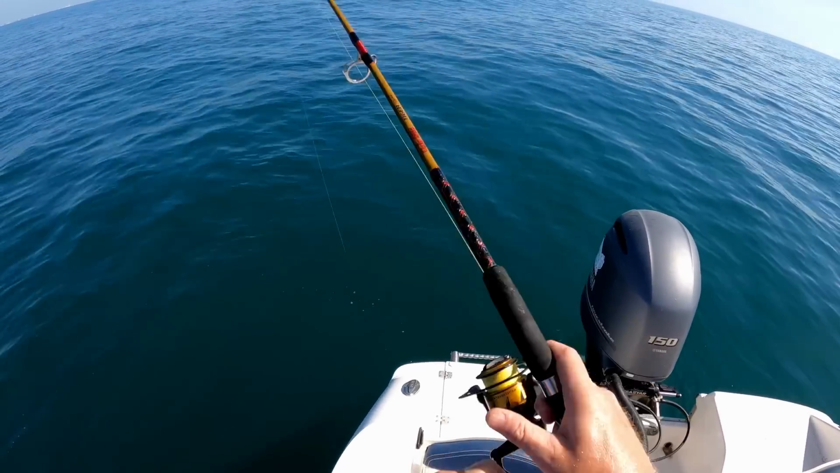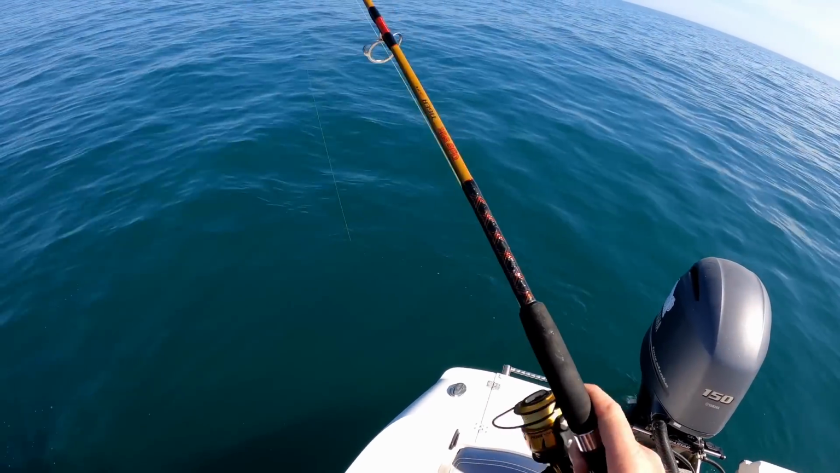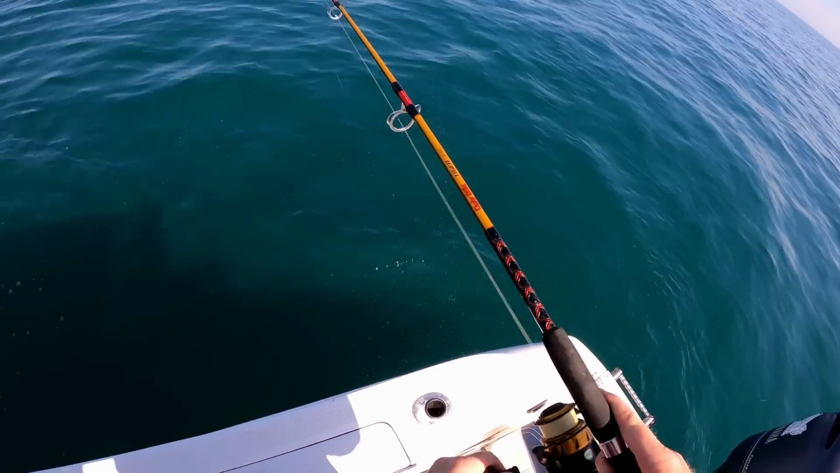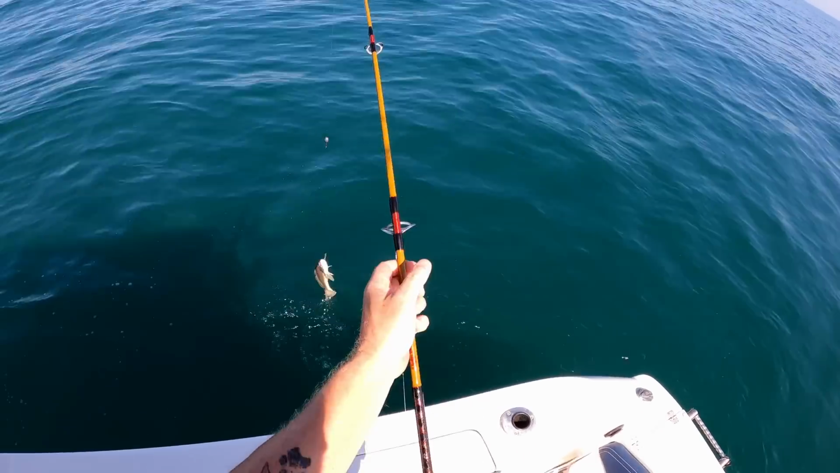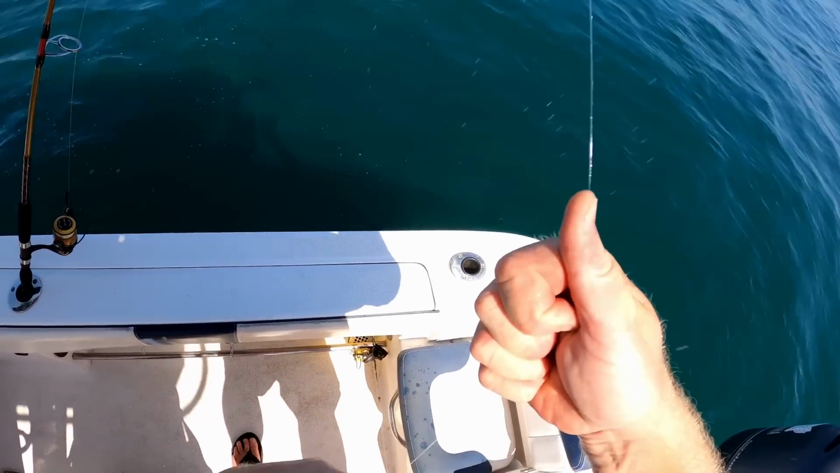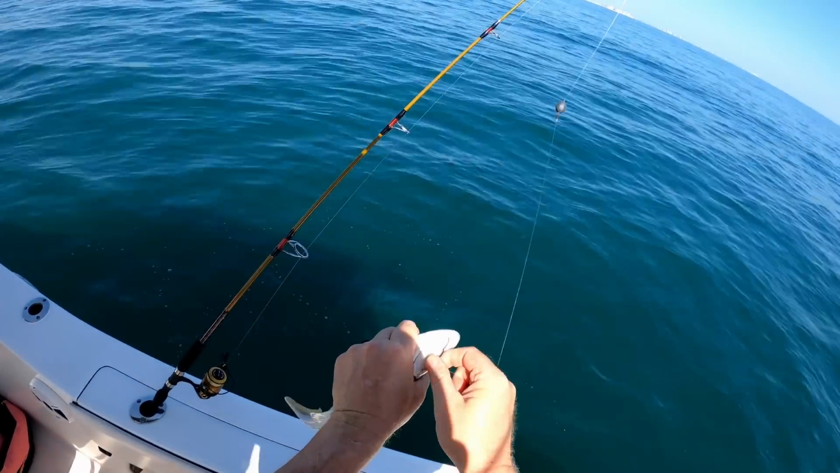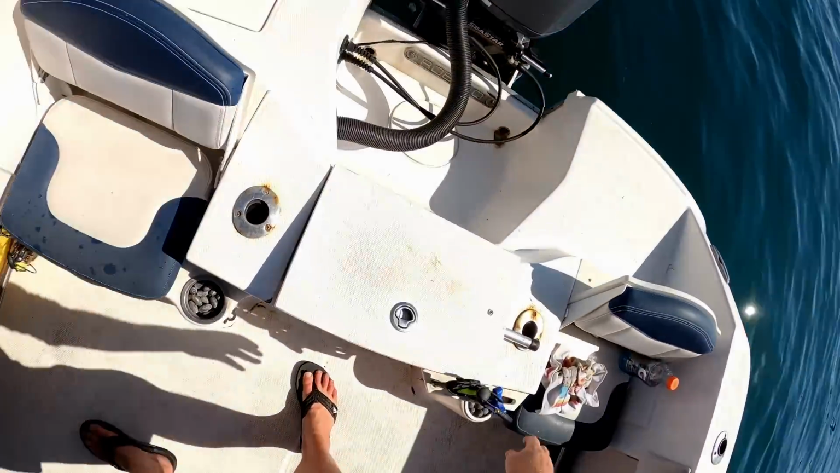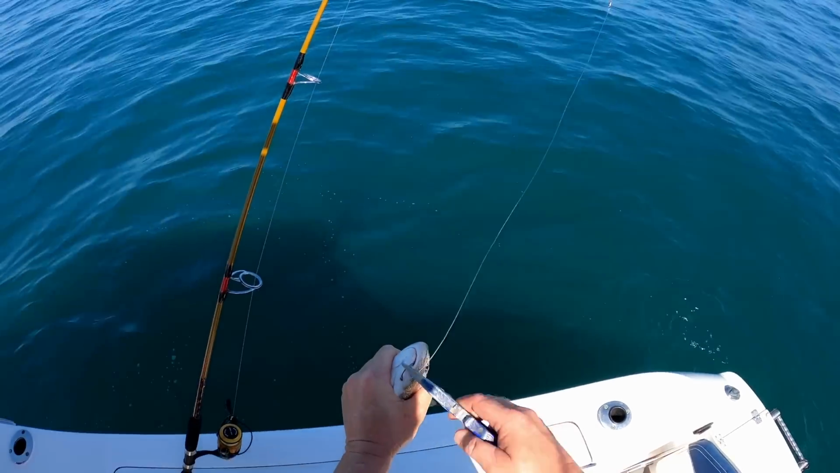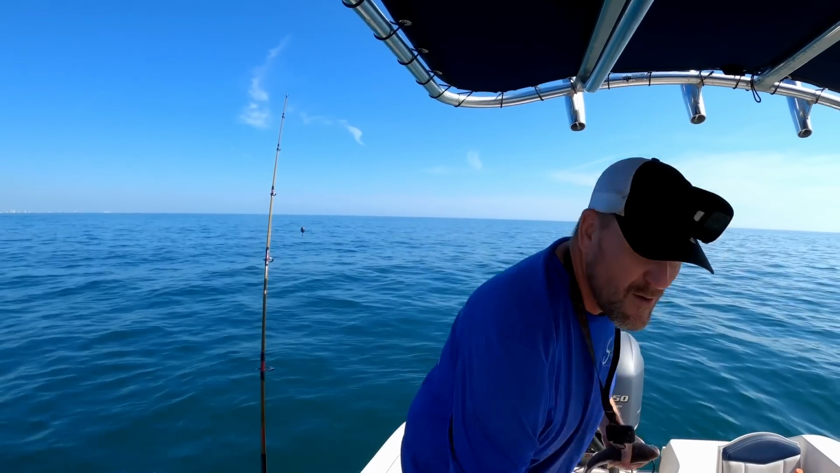Here we go. That one kind of, I don't know. Now he's swimming up. First I thought maybe that might be another big old whiting. That's a good eating whiting. These are delicious. No size regulations on these guys either. Joe's got them. Nice whiting. Let's see what Joe's got.